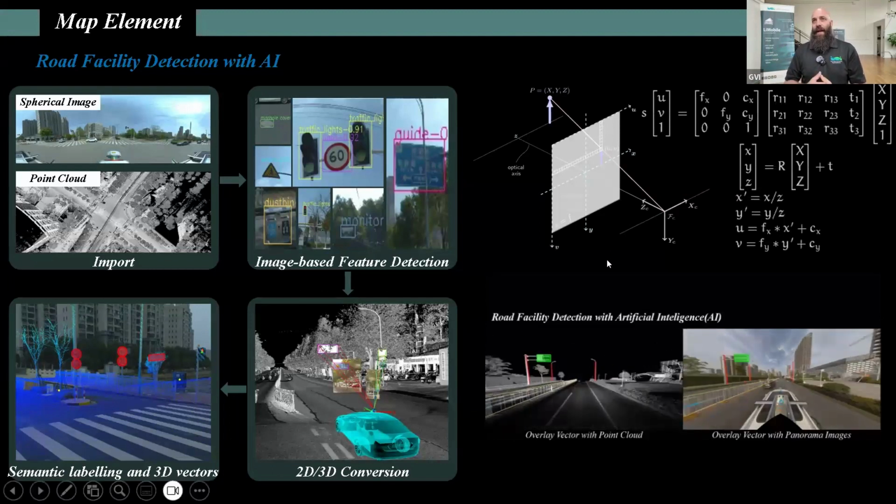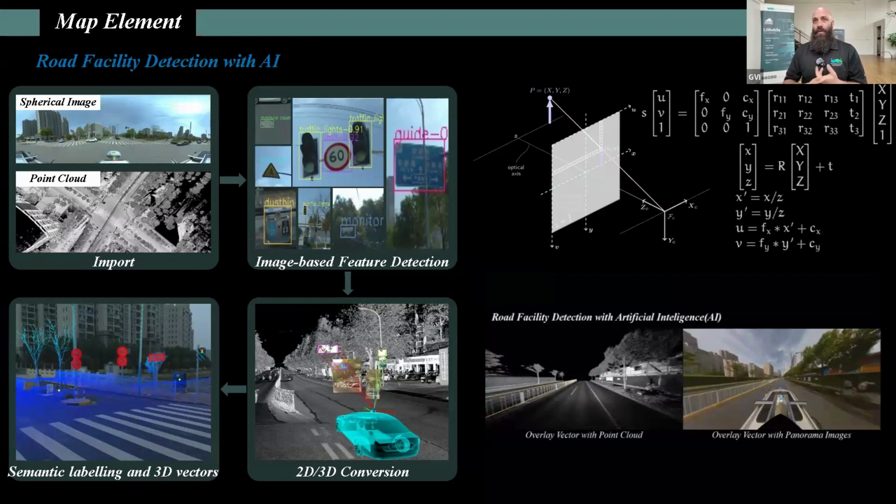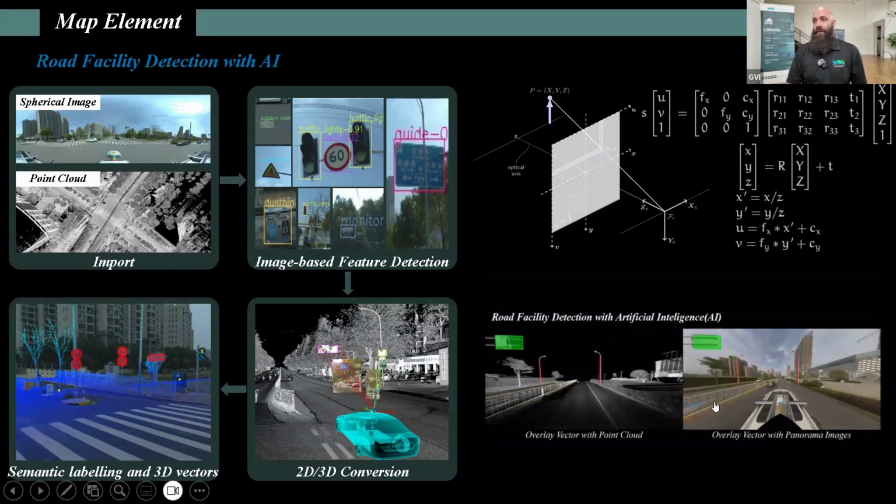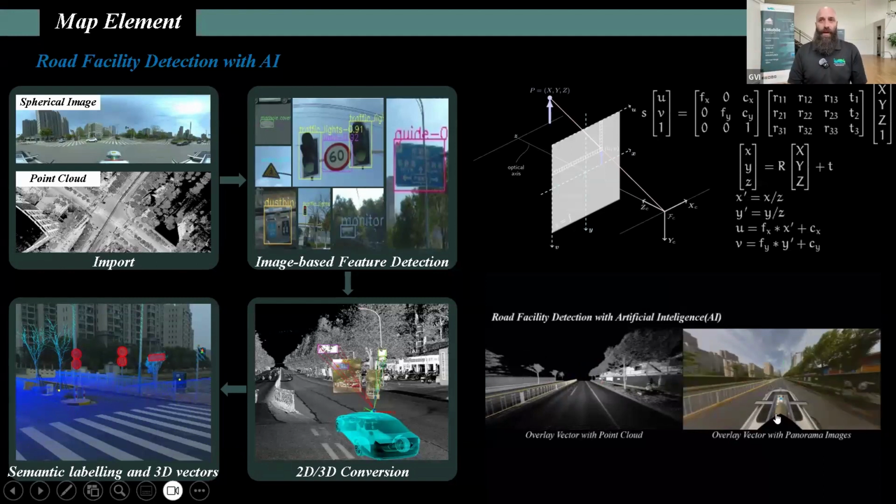Some of the road facility detection that we have with AI is based on spherical images and point cloud imports. So we have an image-based feature detection, whether it be signs, road signs, or street signs, that can be converted with a 2D, 3D conversion. And then from there, semantic labeling and 3D vectors allow signs to be automatically vectorized and then labeled based on libraries that we have available within our system. Some of the other features is the road facility detection with artificial intelligence. This does allow for automatic road facility detection based on our AI-driven algorithms, and this can be overlaid simultaneously with the vector images on top of the panoramic images.